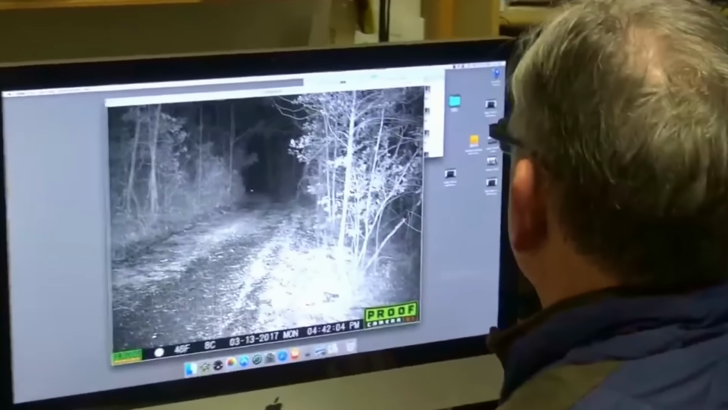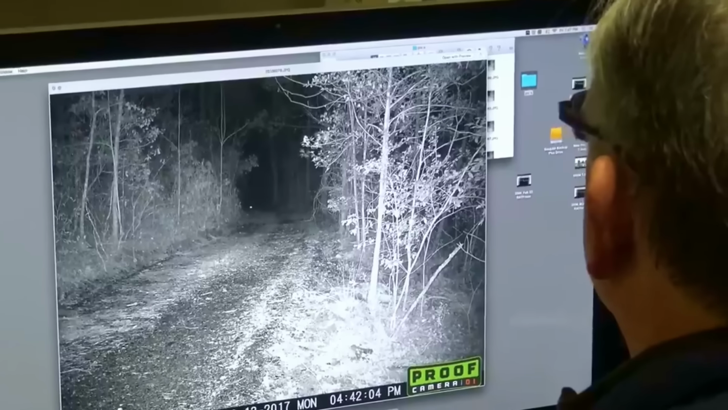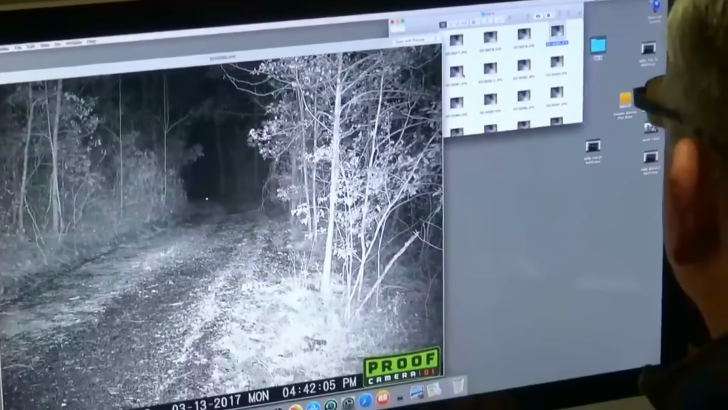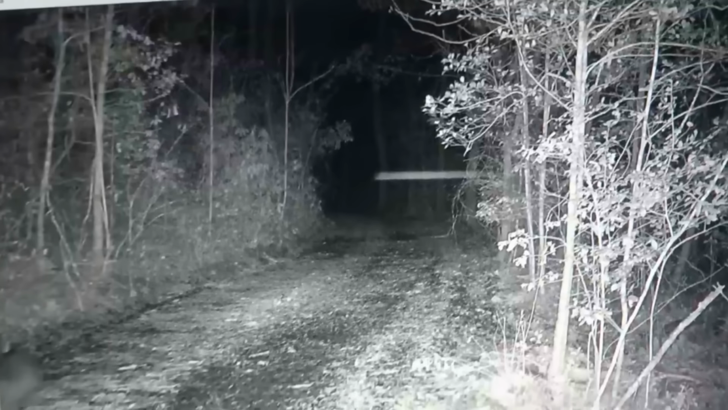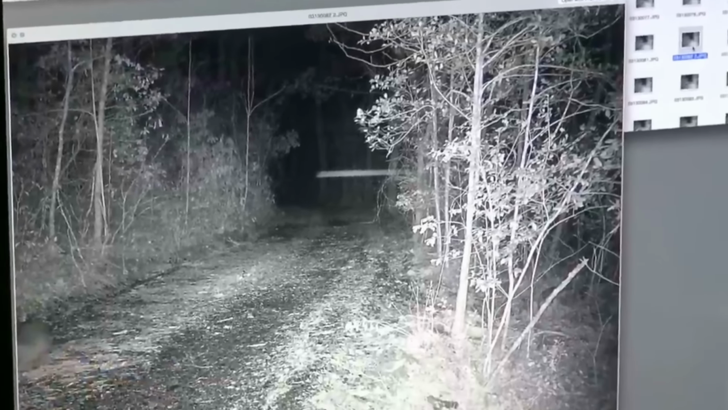See that eye right there? That's a raccoon or a skunk or something. Now look at the time, 4:42. Gotta be a.m. Here's the one, and here's this one. There it goes. There's a rock, and there's a skunk. That's an albino skunk. Now look, 4:20.